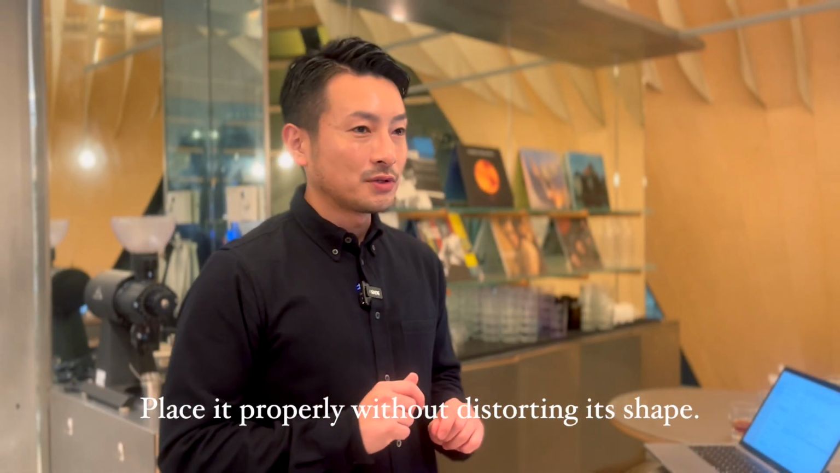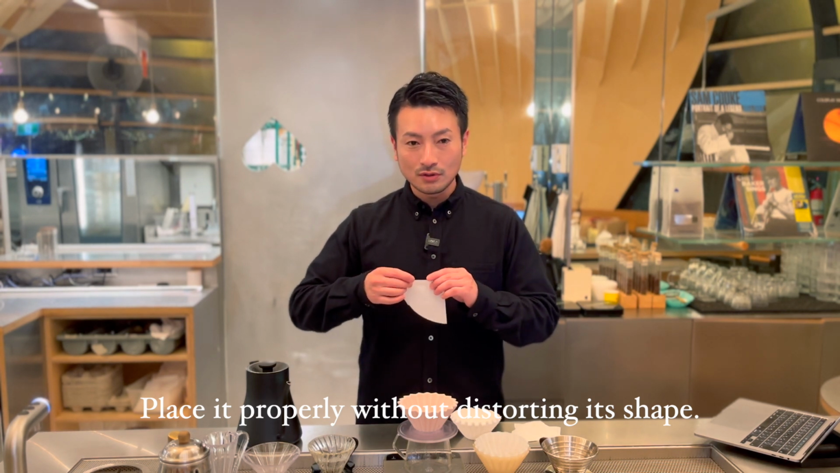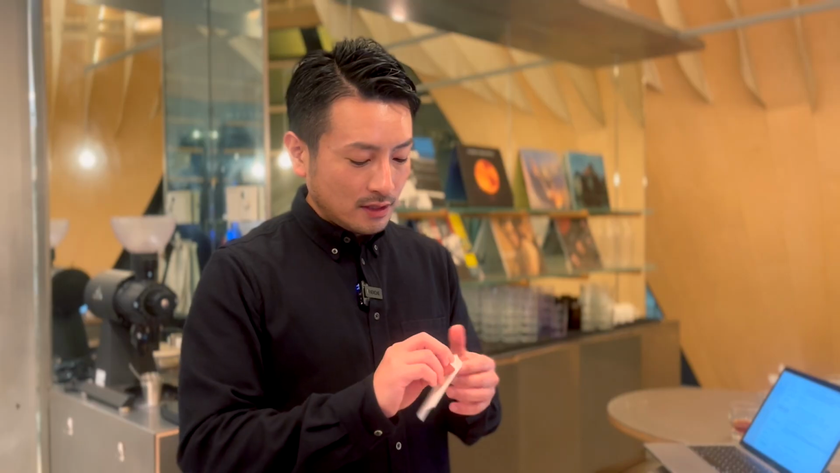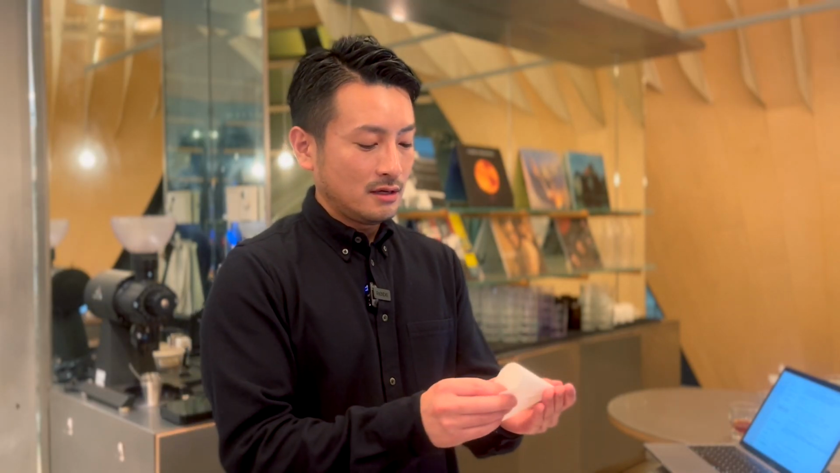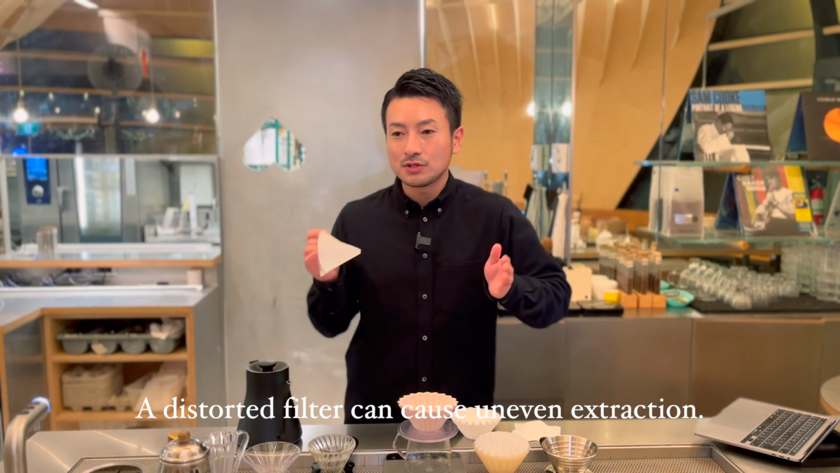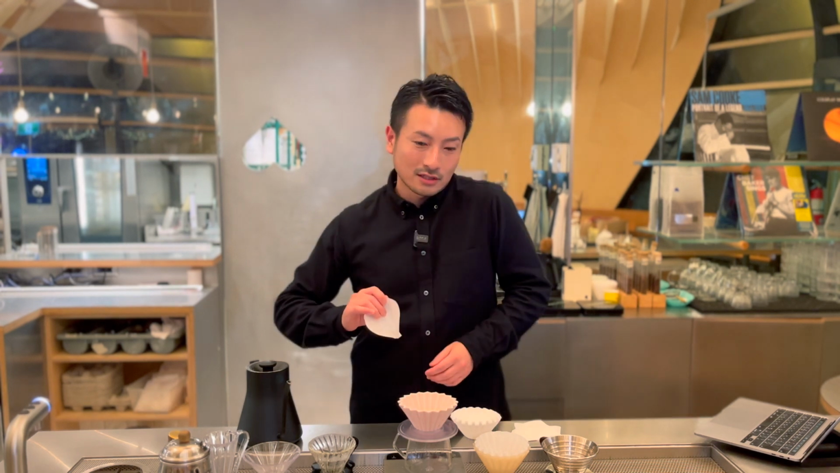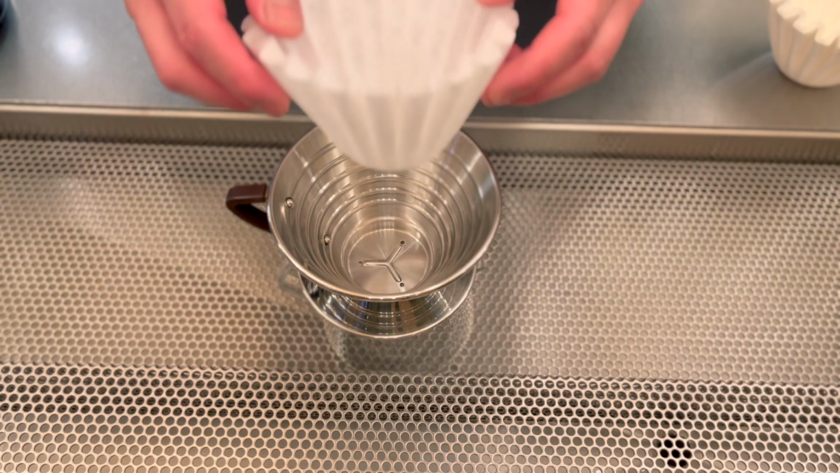Firstly, keep the filter's shape intact. If you don't set the filter properly before rinsing, it can shift out of place or tilt to one side. This is especially true for flat bottom filters with a wave design. If the shape gets distorted, the creases can become uneven, which can affect the consistency of your brew. How to rinse without messing up the shape.